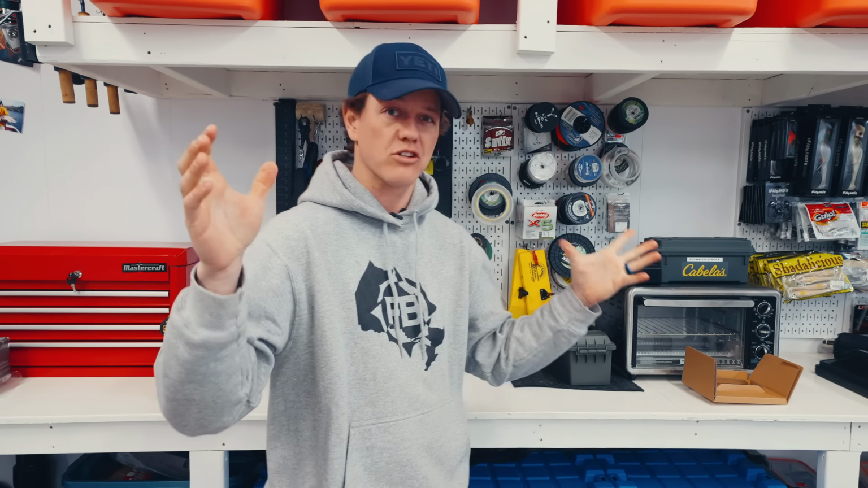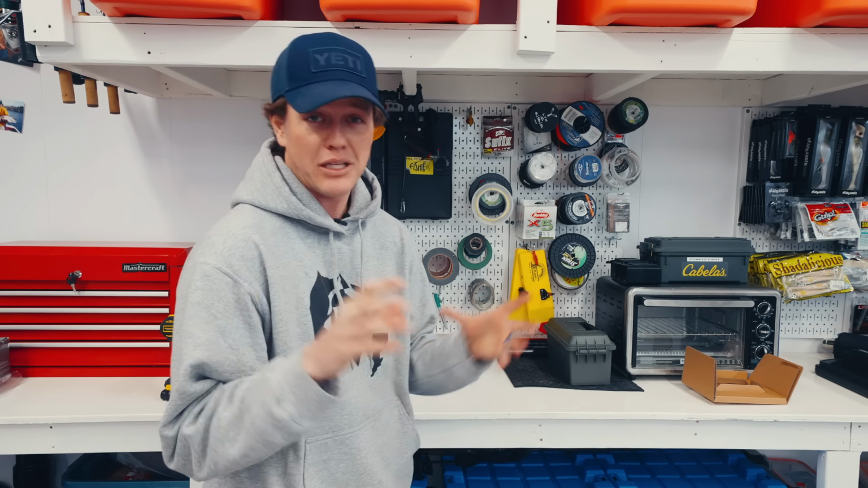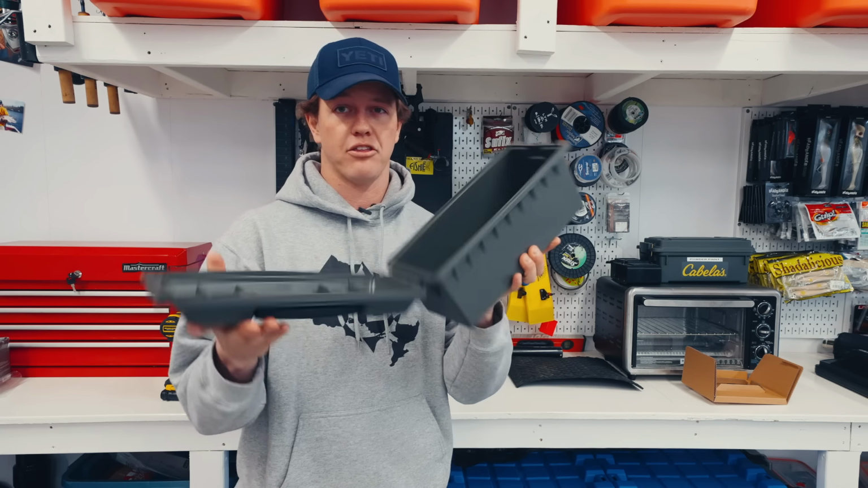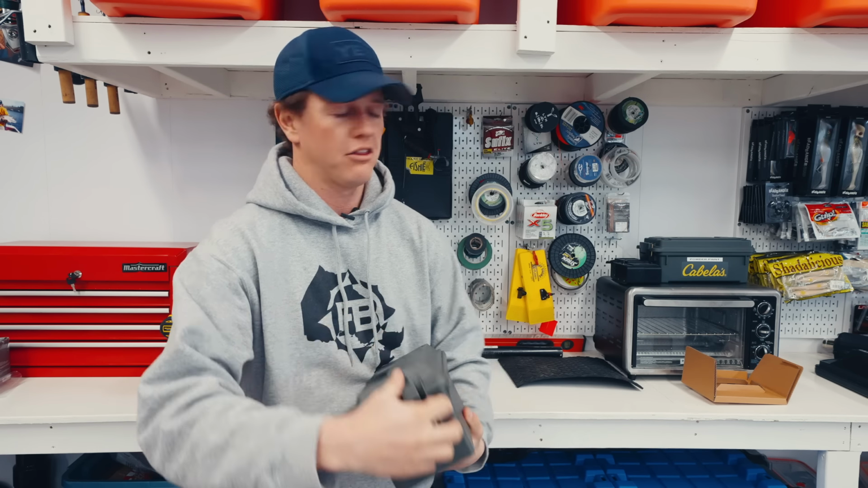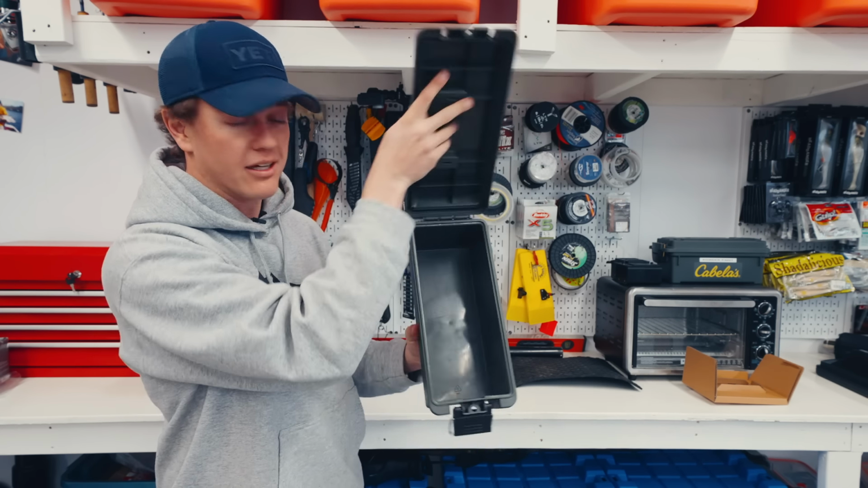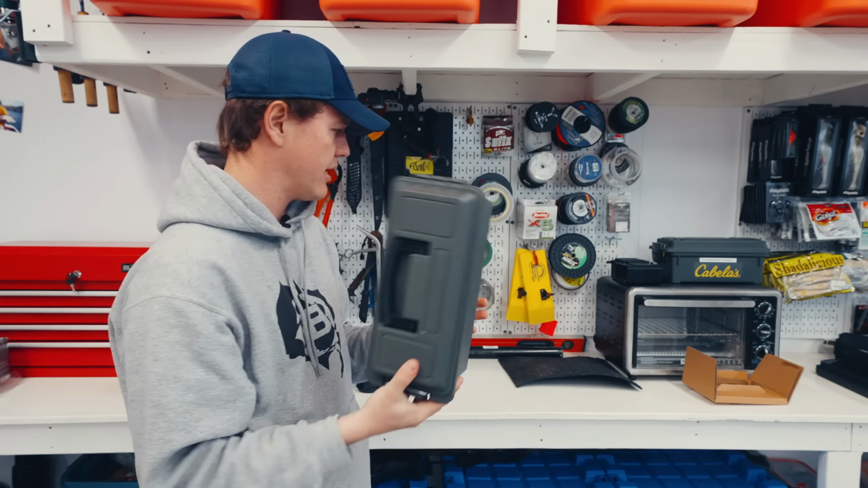Princess Auto's your like one-stop shop for all sorts of little projects like this. I've never really built a kit like this before, so this is my first shot at it. But first thing you're gonna need is these hard cases. I bought a 3-pack there last time I was there, not knowing I was gonna do this project. I think it was like a 3-pack for 30 bucks. So we are gonna mount the graph to the top of this, and we're gonna house the battery on the inside, and I will link this below if they still have it available.